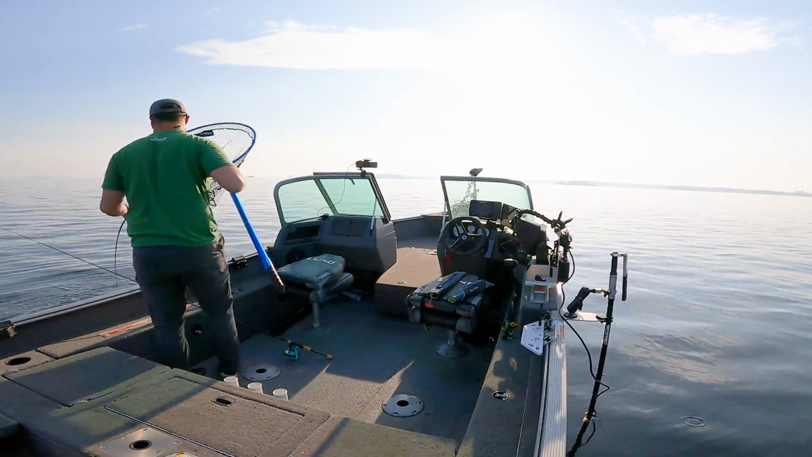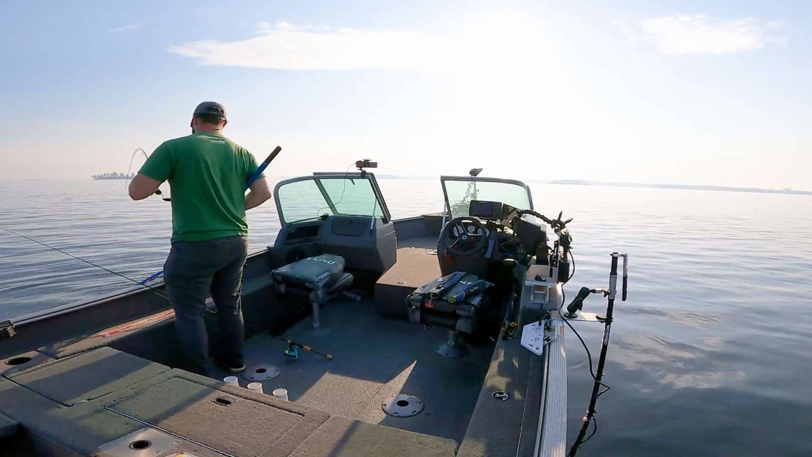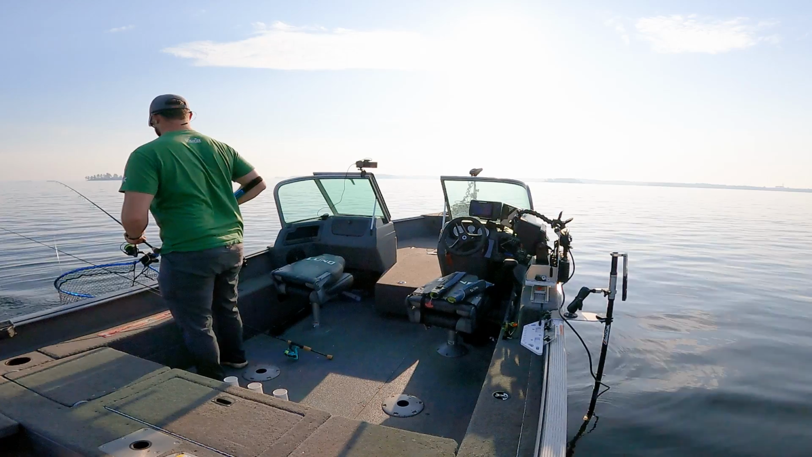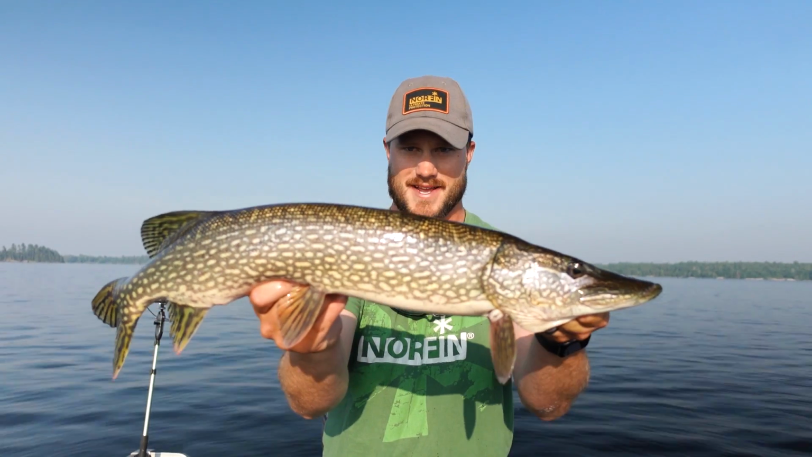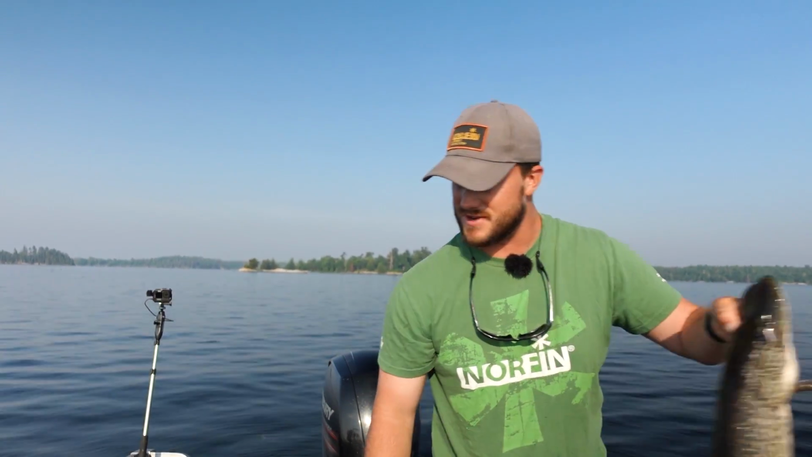Good pike. I guess not that big. I still have the big motor on, but there we go. Sweet pike on the live scope, just suspended over this deep water. I haven't even really started driving around yet.